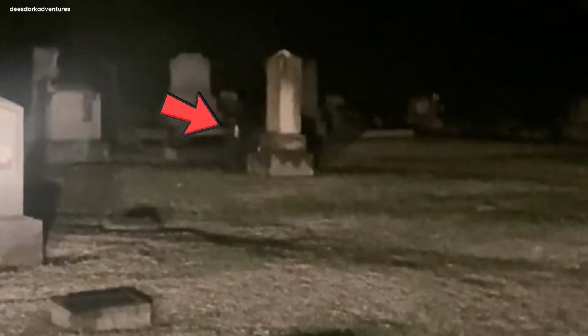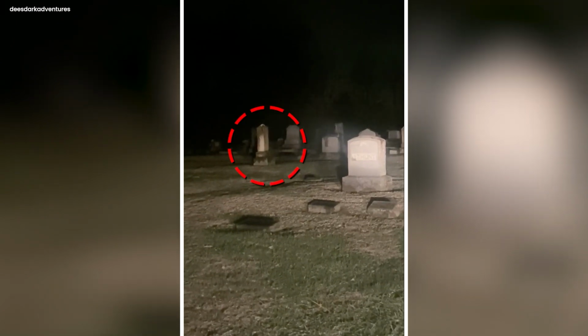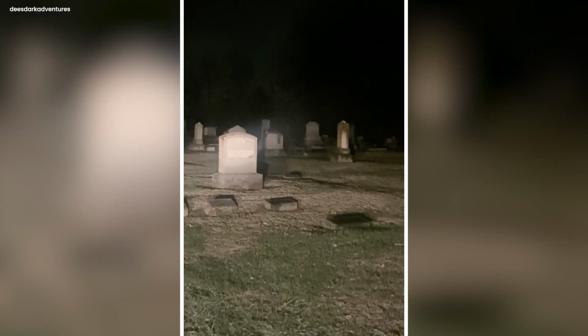contradicts accepted beliefs. The unsettling picture serves as a reminder that secrets frequently lie just beyond our comprehension, concealed inside the ordinary events of our daily lives.